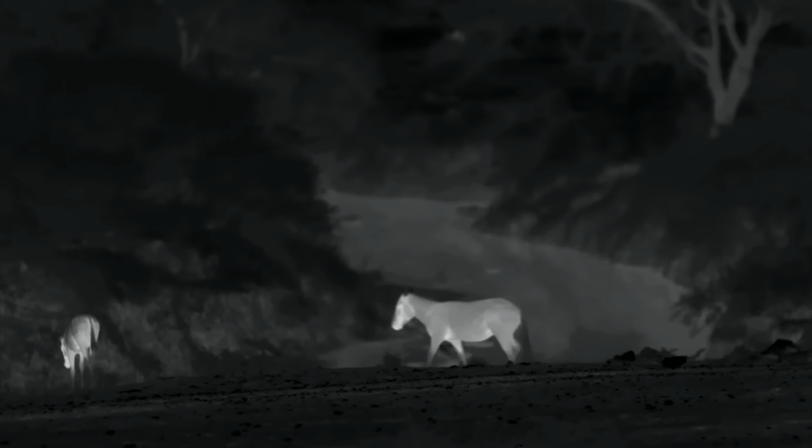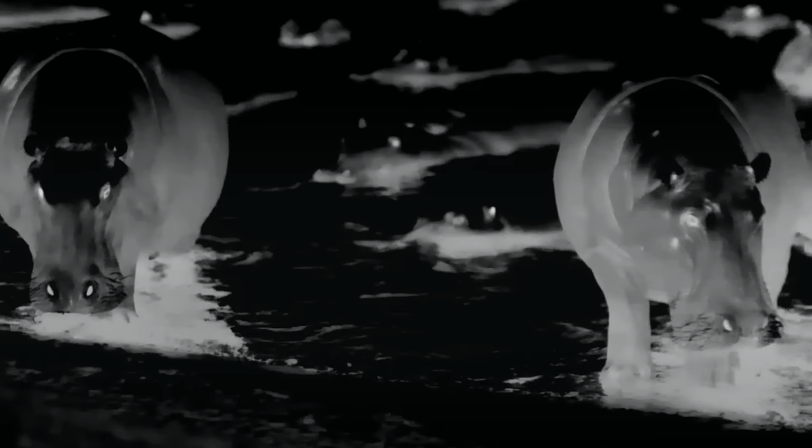The landscape has also stored the warmth of the sun and radiates eerily. The hippos are behind time and now need to leave if they want to graze. The warm water seemingly makes their bodies glow.